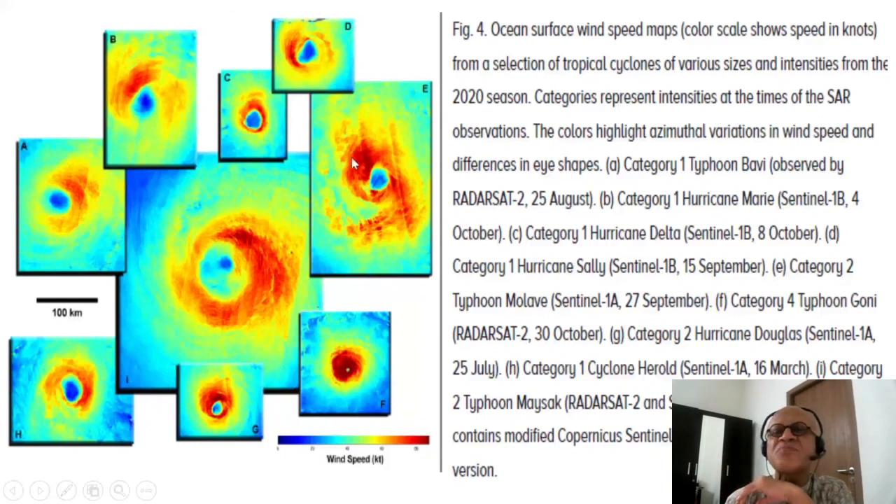Here are other examples. Ocean surface wind maps, color scales showing speed in knots from a selection of tropical cyclones of various sizes and intensities from the 2020 season. Categories represent intensities at the times of SAR observations. You know, SAR is flying over, and whenever it gets a glimpse, has a repeat cycle of maybe, I don't know how many days.